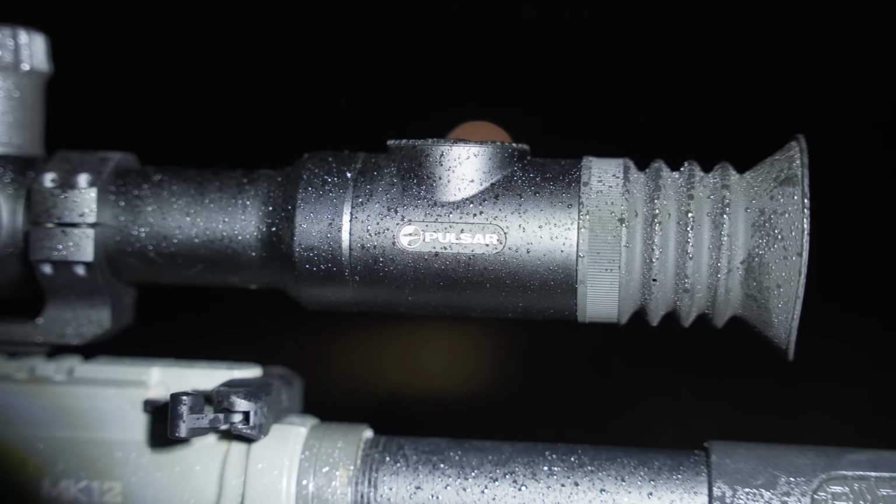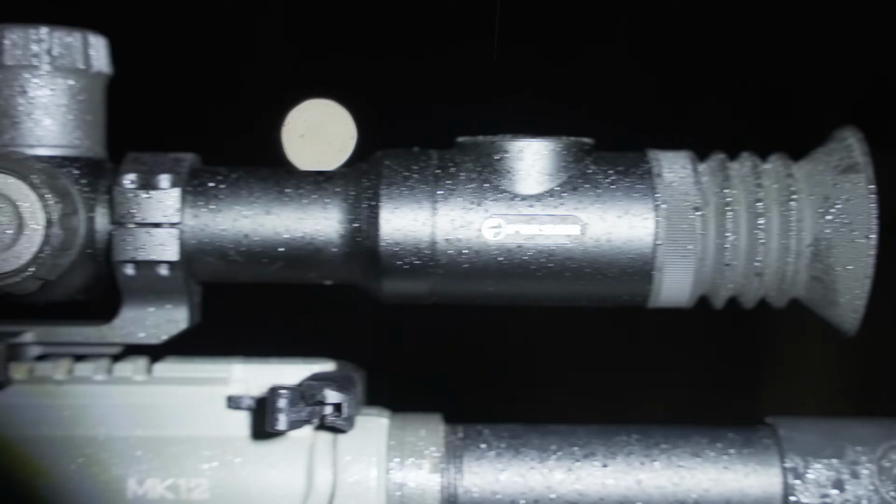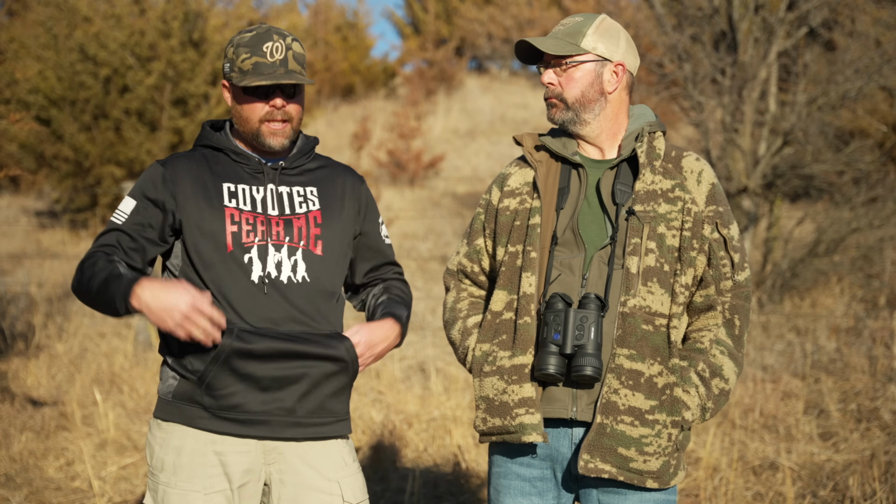Just like on any hunt we do, weather's always a factor. For sure, it really is, especially when you're dealing with thermal and heat signatures and moisture in there. I had never hunted in foggy conditions with thermal or drizzle. I'd never even thought about doing it.